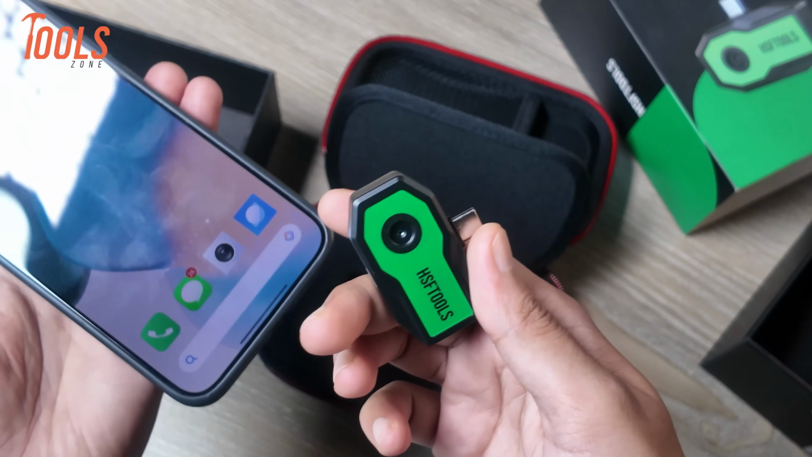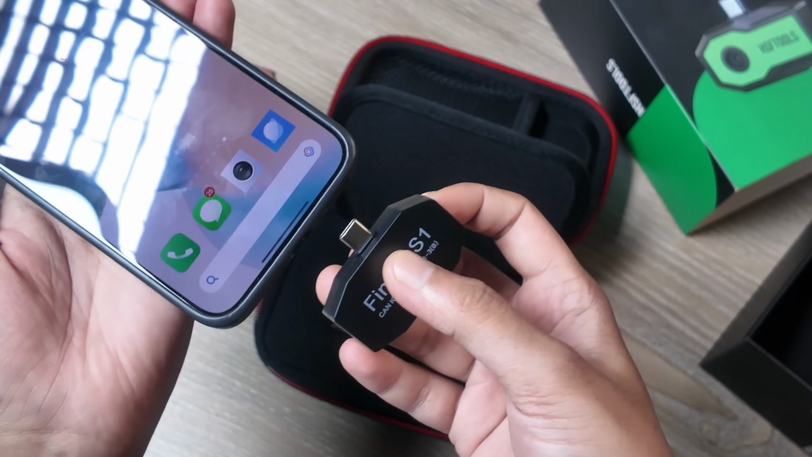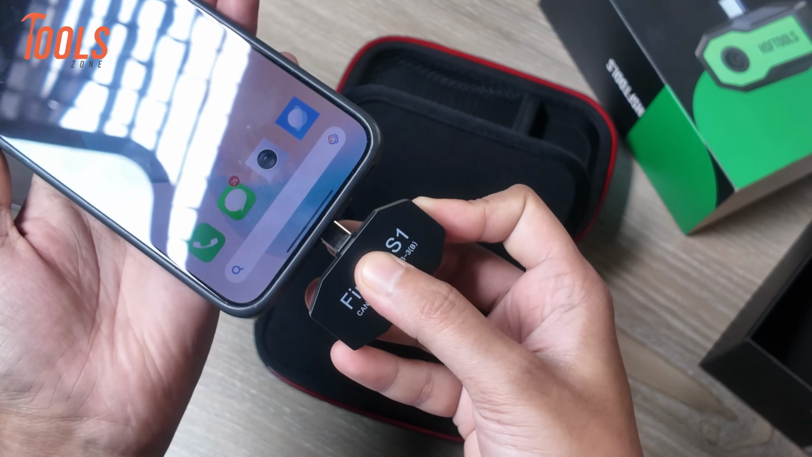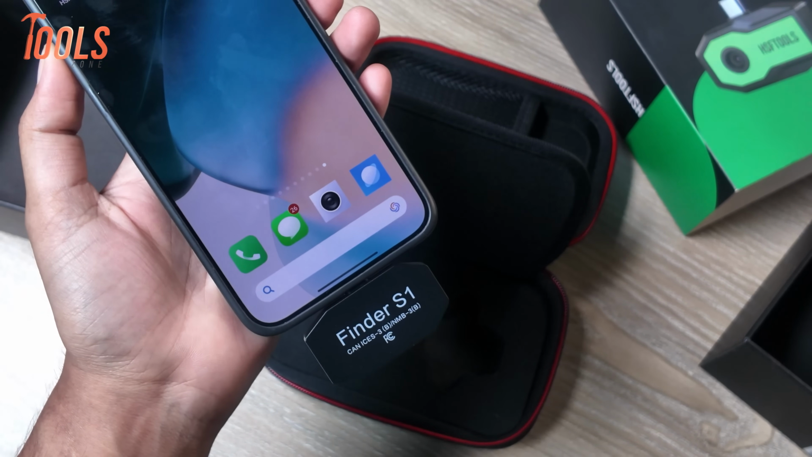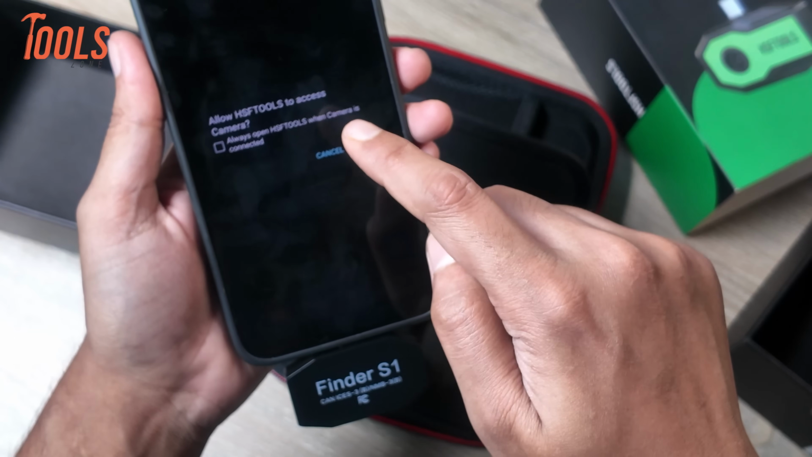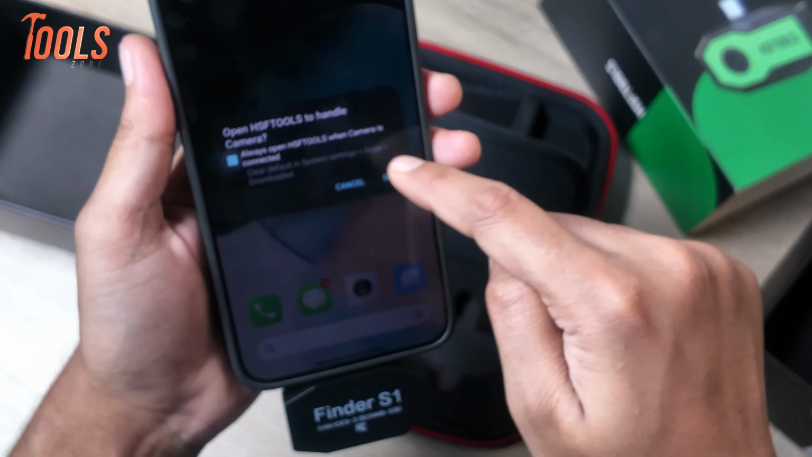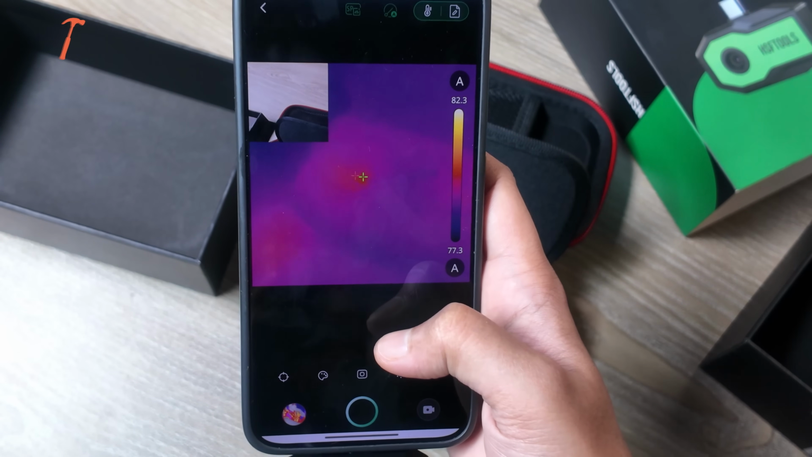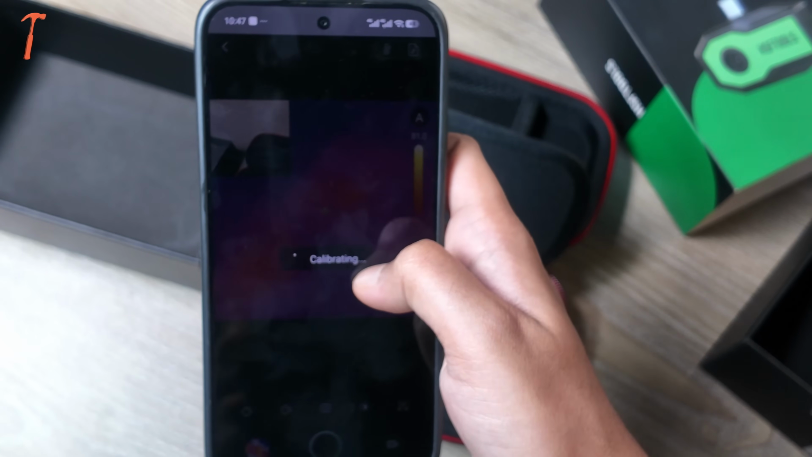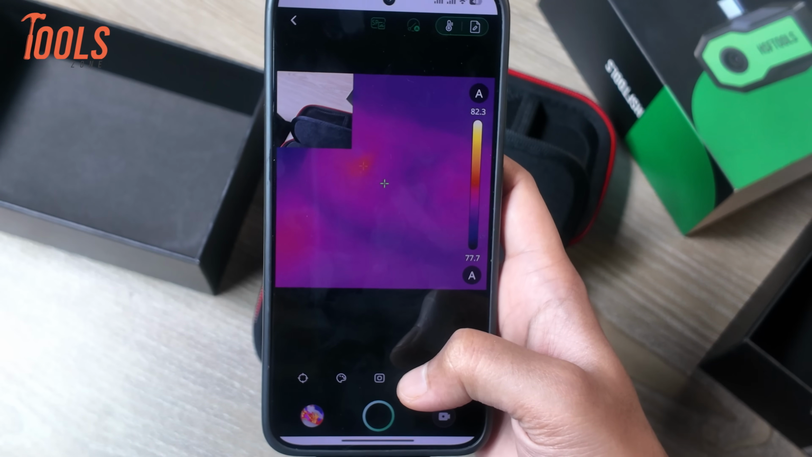Here we have the camera module. I'm not sure how many megapixels the visible camera has, but it uses a USB Type-C connector. Now we'll connect it to the phone. When connecting it, we insert it in the correct orientation so we can easily scan different objects. As soon as we grant permission, the HFS starts up. We can already see an image on the screen. Once calibration is complete, we'll be able to accurately view temperature readings.